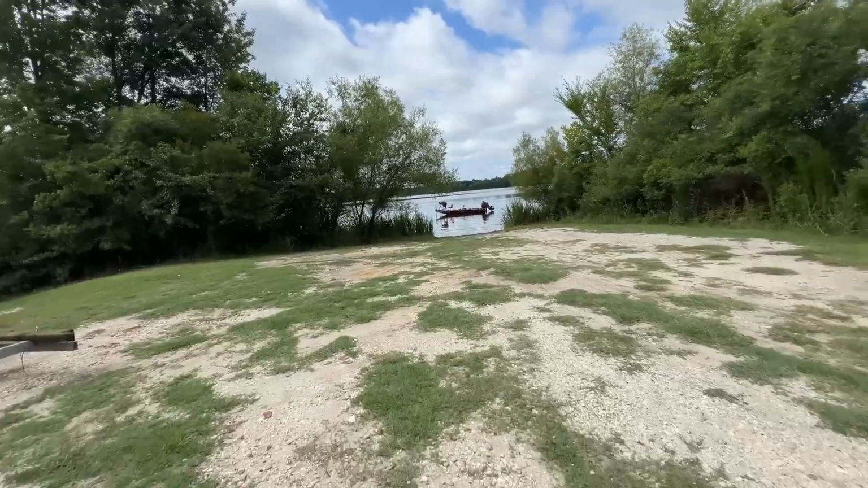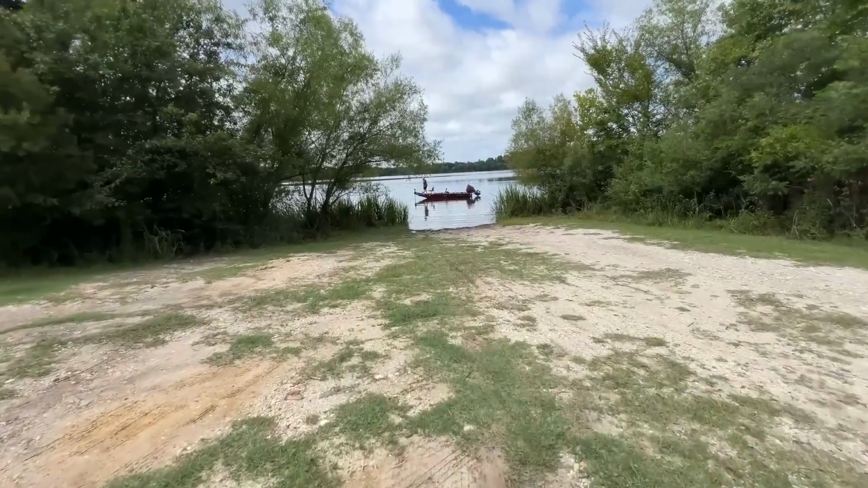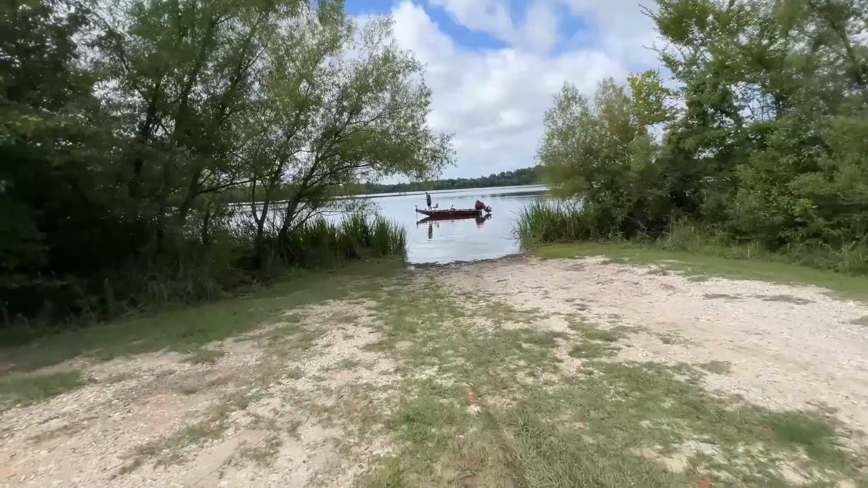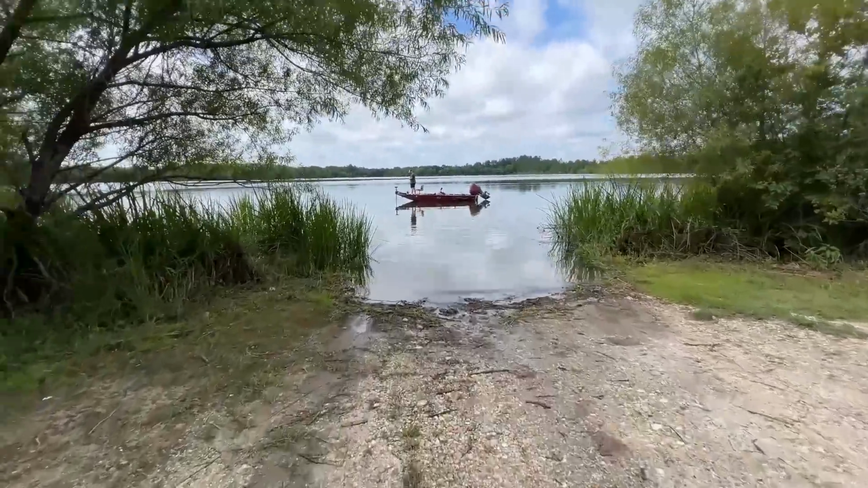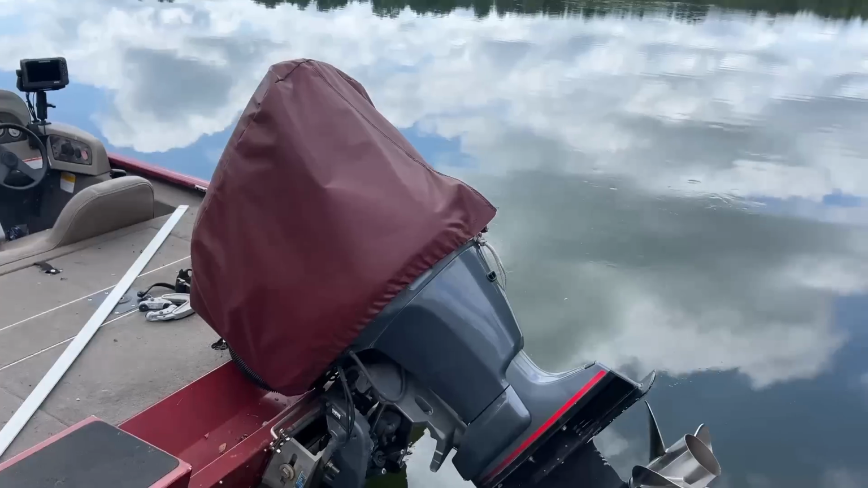There is the element of the owner coming around and seeing what we're doing. But technically we paid our money. We're here to fish. We're just kind of fishing for cars. You know what I mean? So this could end good. This could end bad. Who knows? Okay, you ready? Go forward.